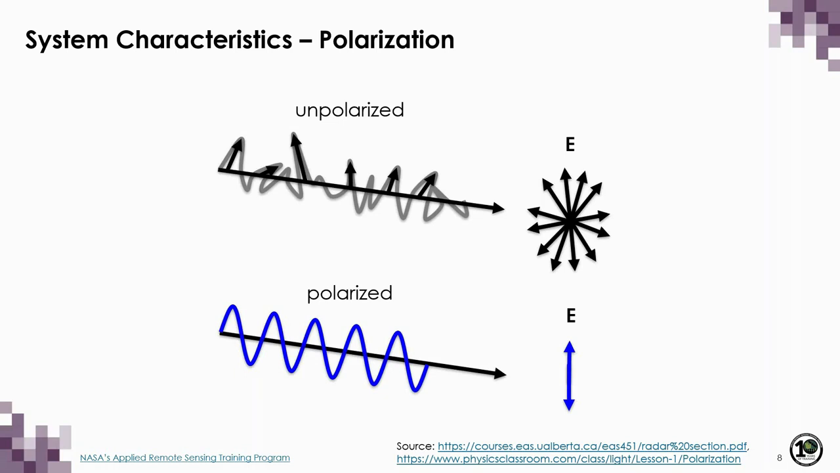Light that is emitted by the sun, for example, shown here in black and gray, is an example of completely unpolarized electromagnetic radiation. Whereas what is transmitted by a SAR sensor is completely polarized, and we have an example of that shown in blue.